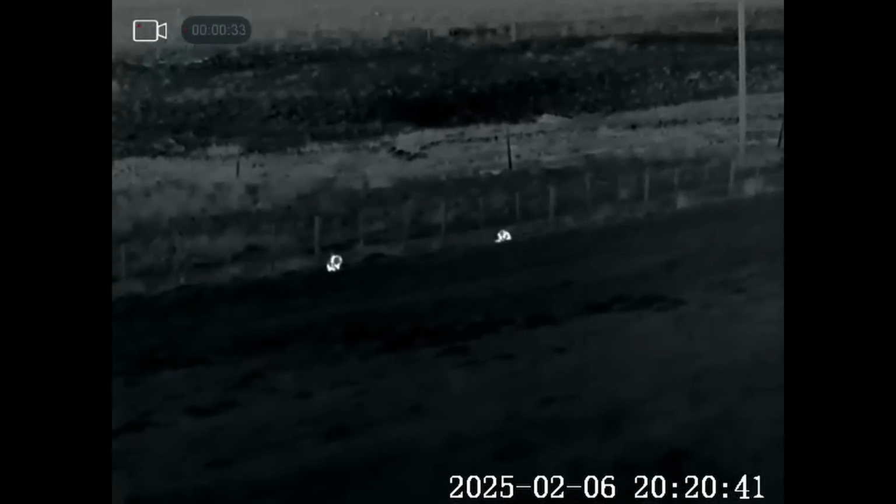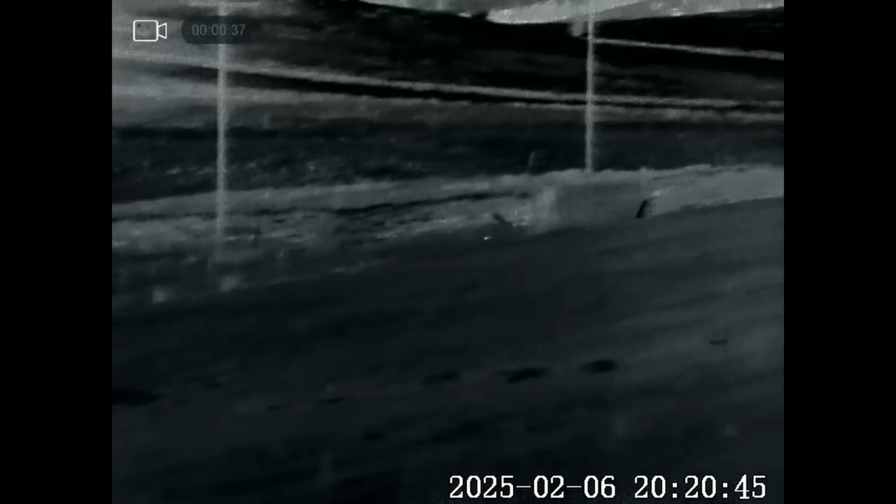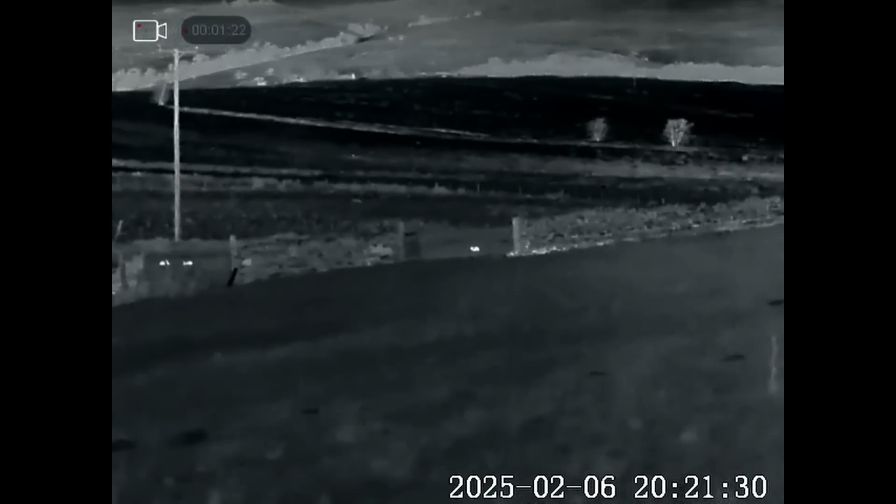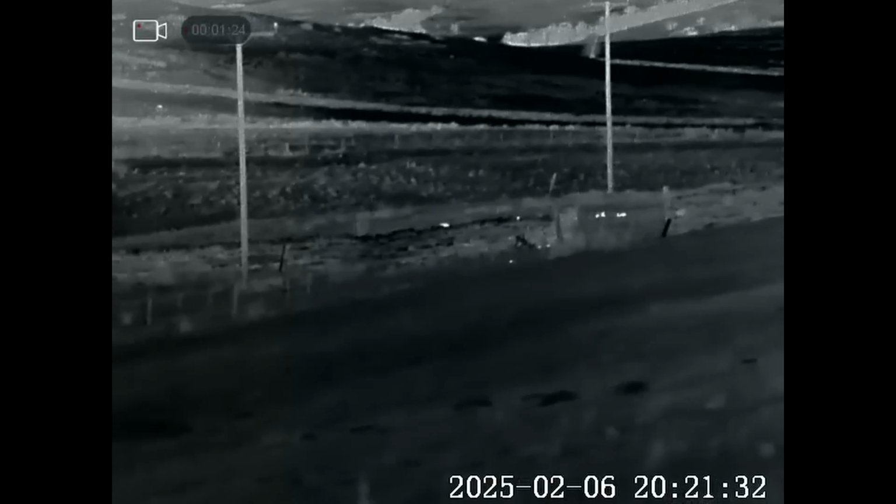And we've got a couple of hares messing around there. We've got a couple more up here as well. You'll see that the picture's degraded now, and that's because we've got thick fog coming in. I was dreading this. It comes in really quickly up here. I mean, you can talk minutes and it's here. So I'll just have to wait and see what happens.